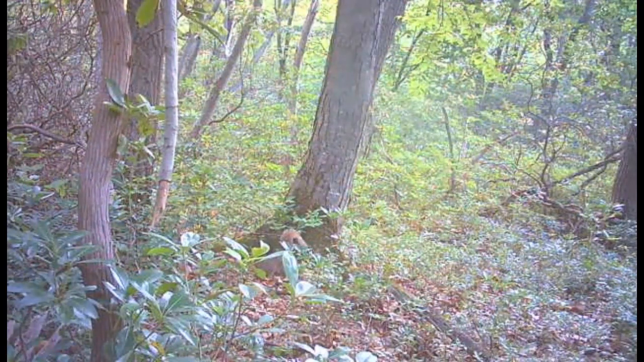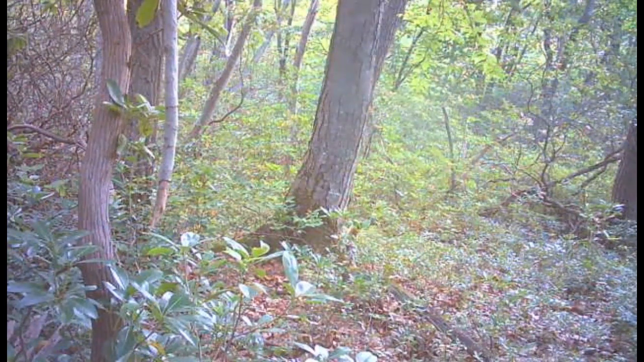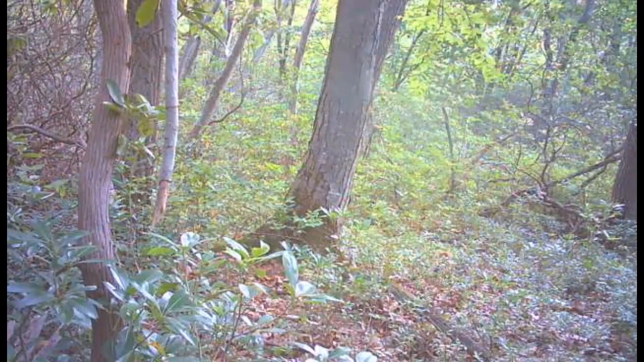And we got a squirrel back in here running around. Running around again, or a different squirrel, I don't know for sure, but still have a couple squirrels running around back in here.